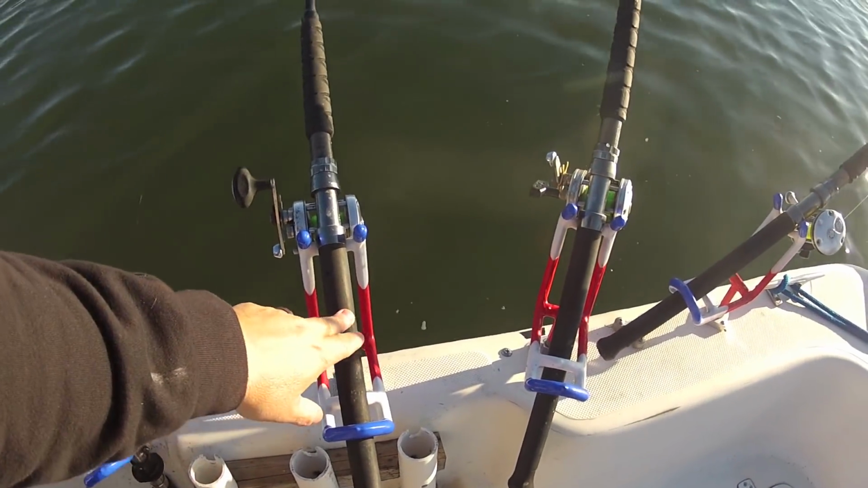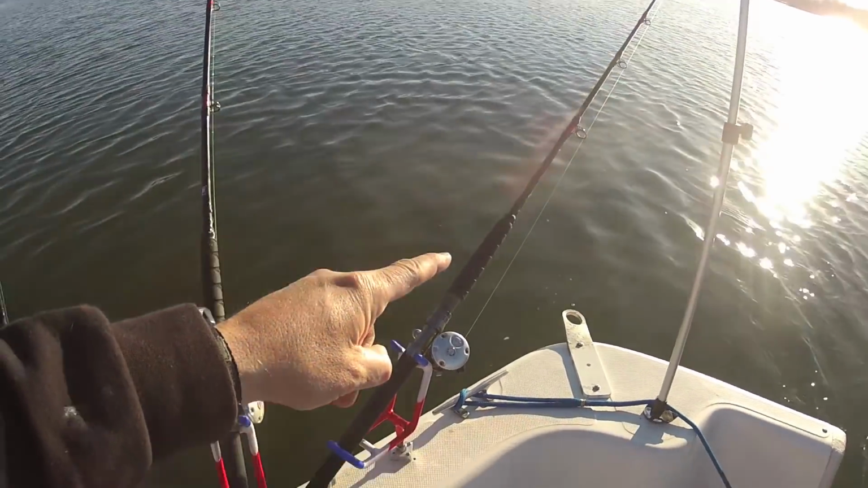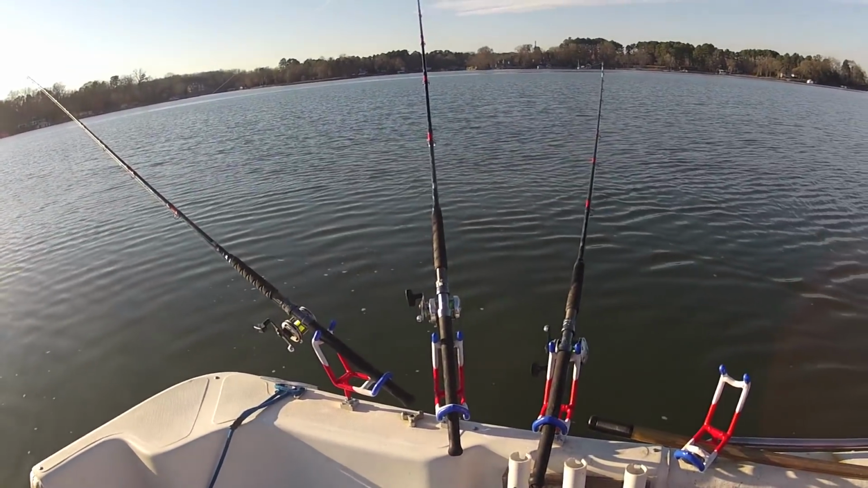Real quick setup here. Got this rod here going straight out the back. This one here is going straight out the back. And this monster rod holder right here is holding the rod that's out there on the planer board. Same setup on this side.